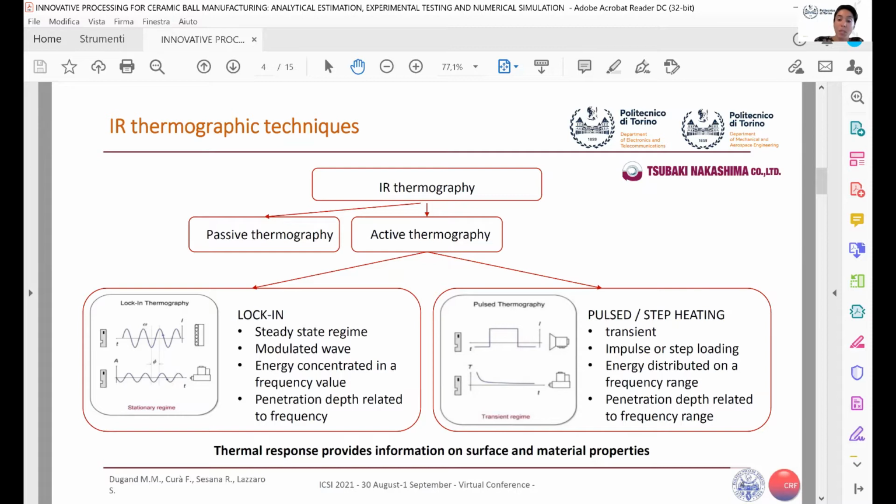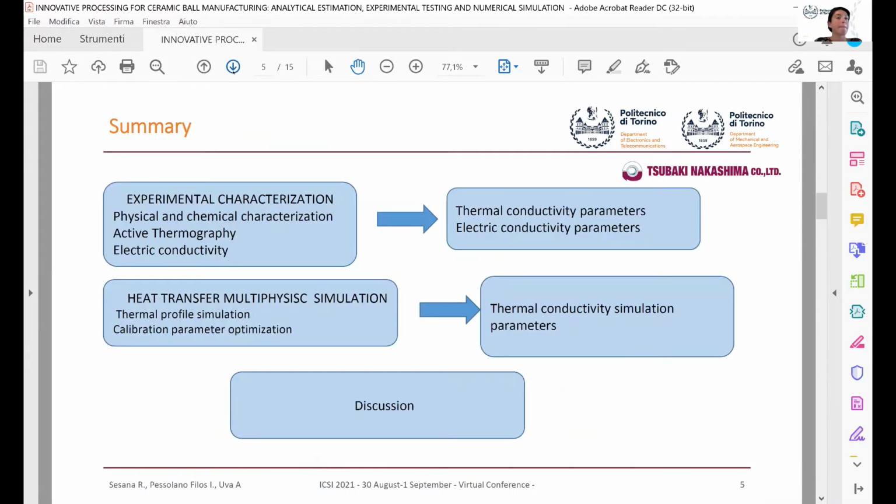While the pulsed one is transient, we have only one impulse or a step loading. The energy is distributed on the frequency range and the penetration depth is related to frequency range. Anyway, the thermal response provides information on the surface and material properties.